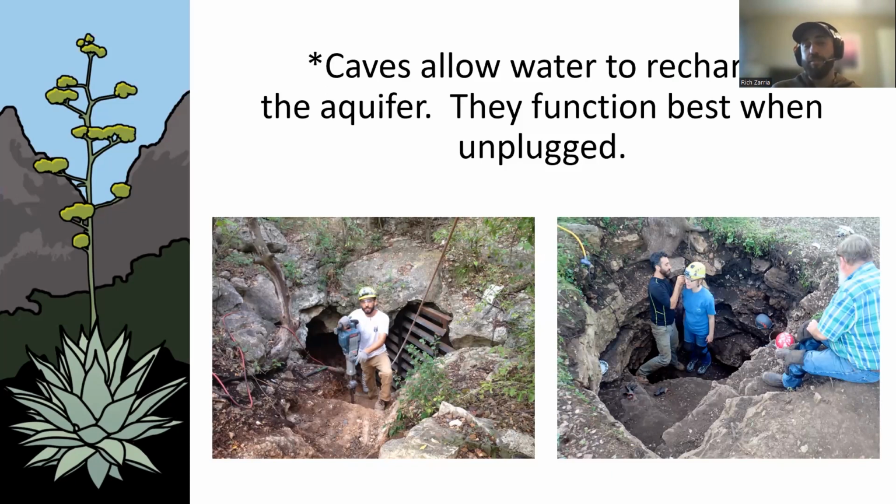Natural, ranchers filled them in. We need them to be open, to have access to the surface, so that those invertebrates can come in and out, and the cave crickets can bring the food in there and run the ecosystems. And when they're plugged, they're still there, but they don't function quite as well.